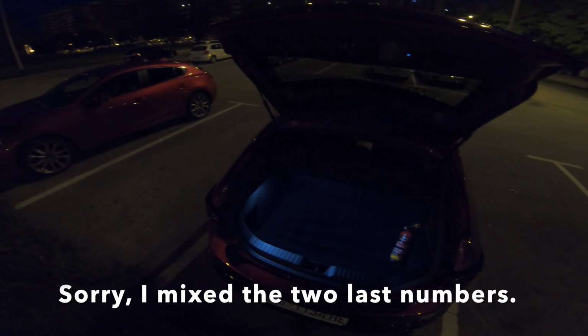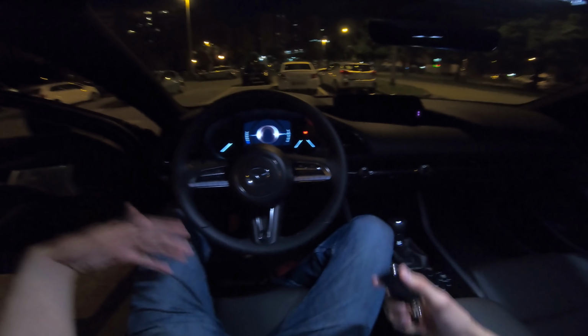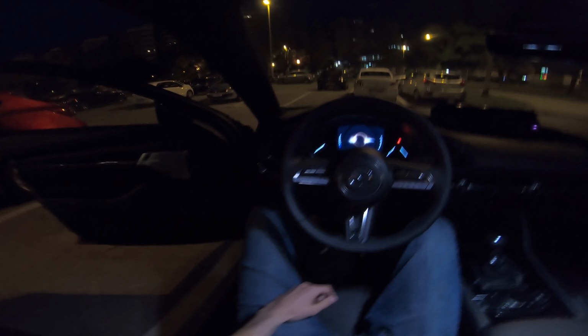In the sedan, the roof is not going down, so you have a little more headspace on the back seat for a tall person. An average person or a child should be fine, but someone as tall as me is going to have a little problem with the space, especially if there's a tall person sitting in front of you.